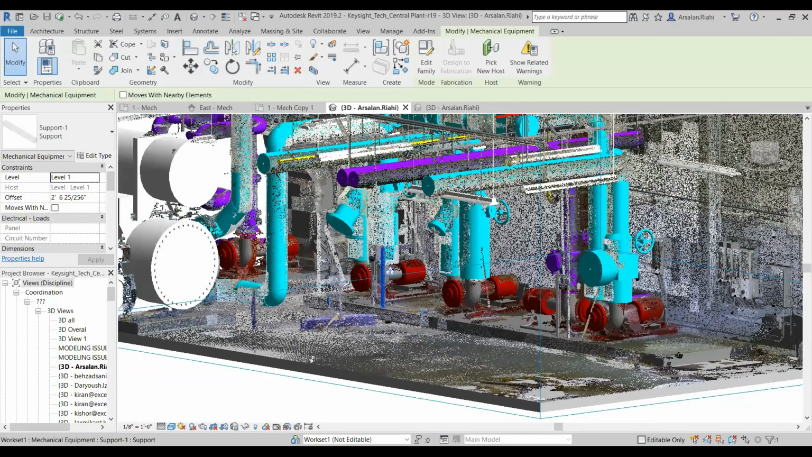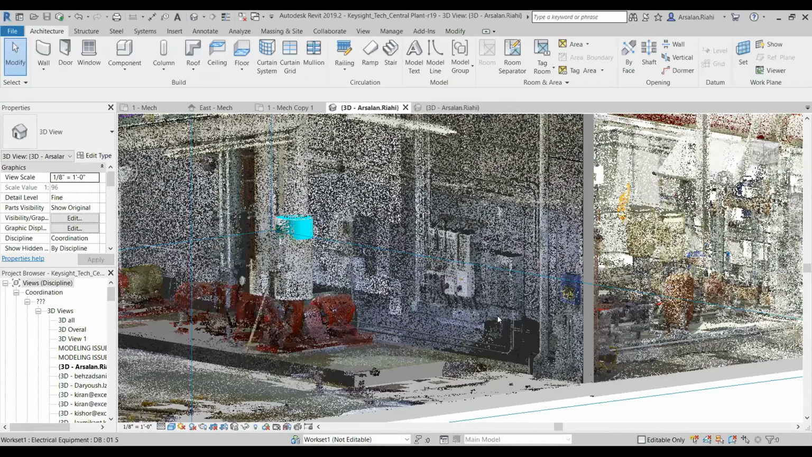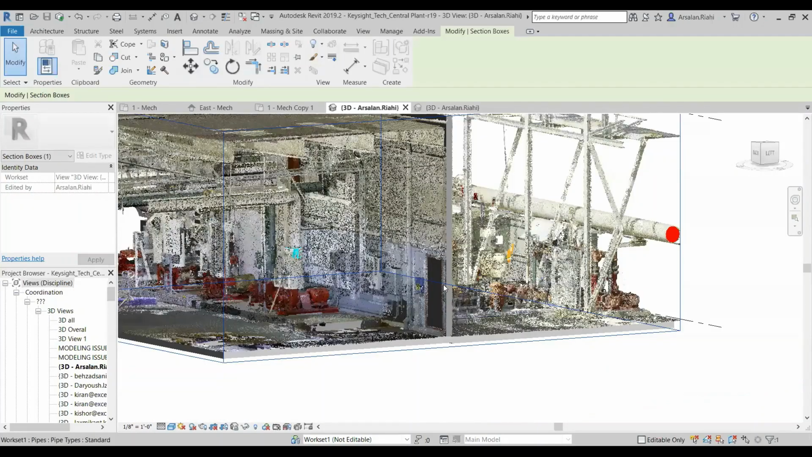So I'm going to go back to other areas. I can cut the sections and go forward. You see here in the outside areas, we even model the tanks and so on. That's a continuation of the same model that we looked at.